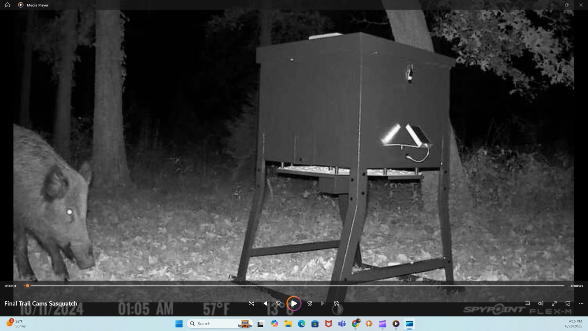So we have these feeders out here that kick out corn, so we usually put the trail cams near the feeders because we like to track and see what comes in and out. Also catch poachers, but as you can see, this trail cam is pretty good quality. And here we caught a pig coming in, and he shouldn't be around here, but he is anyway. But just want to show you the quality and clarity of the cameras we use.